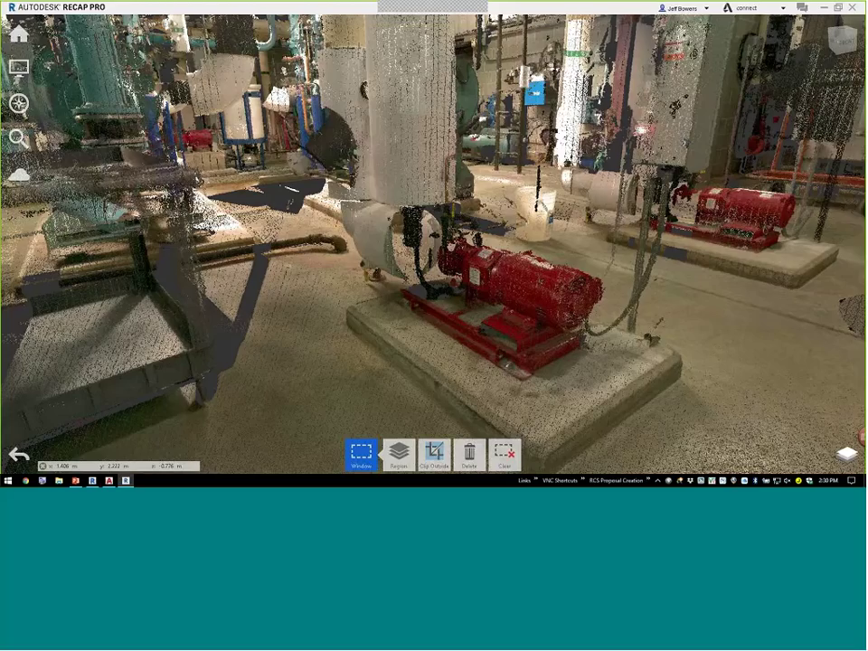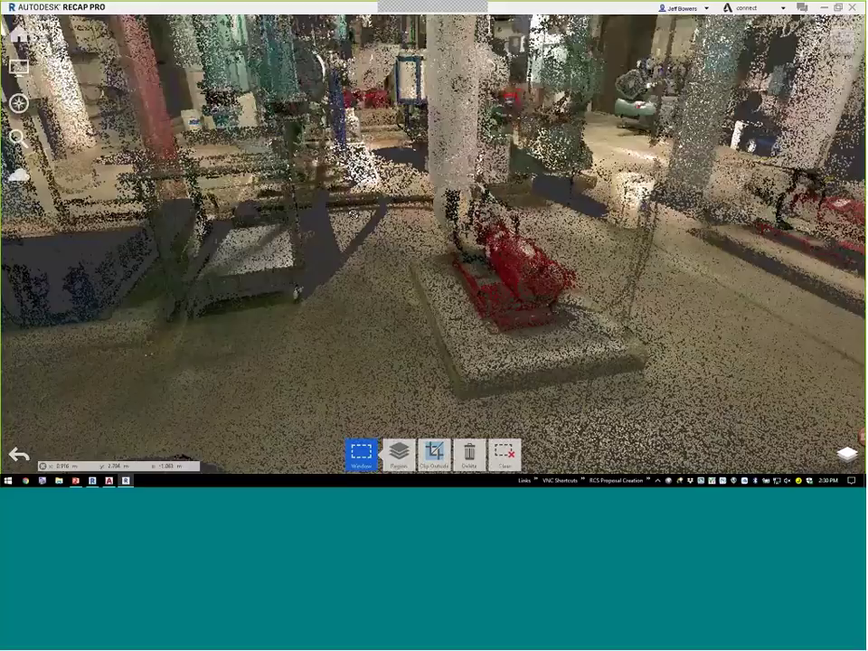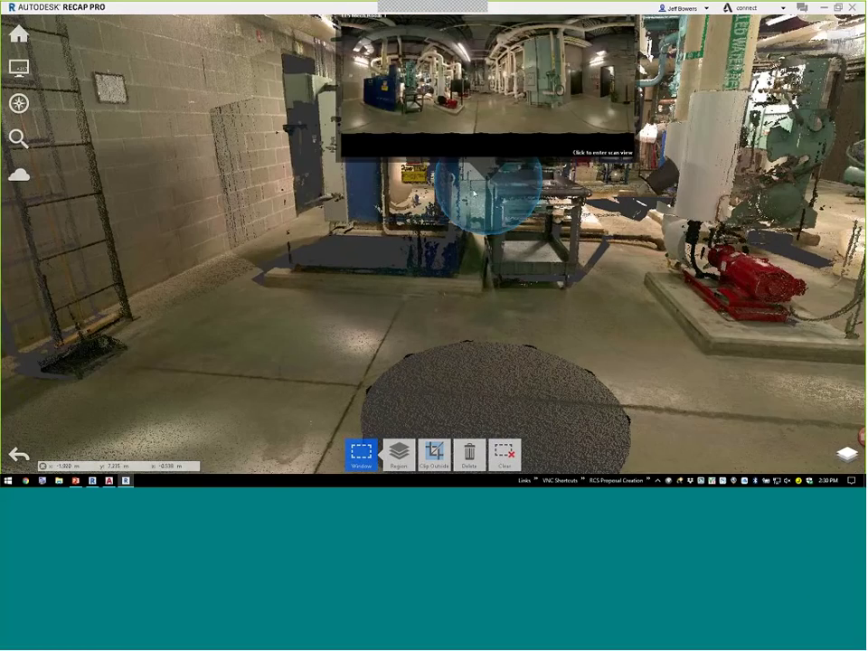easily fixed. Now, this is typical Recap. I can pretty much spin around here at any point in time. This is what we call mirror balls.